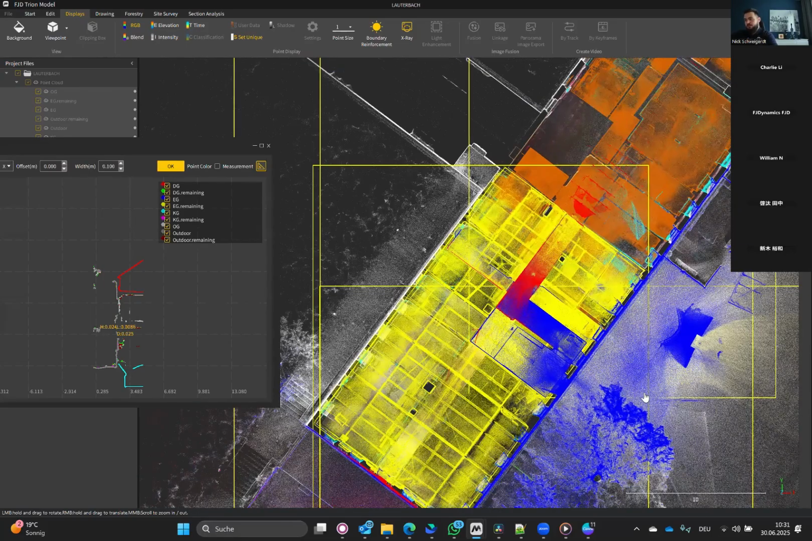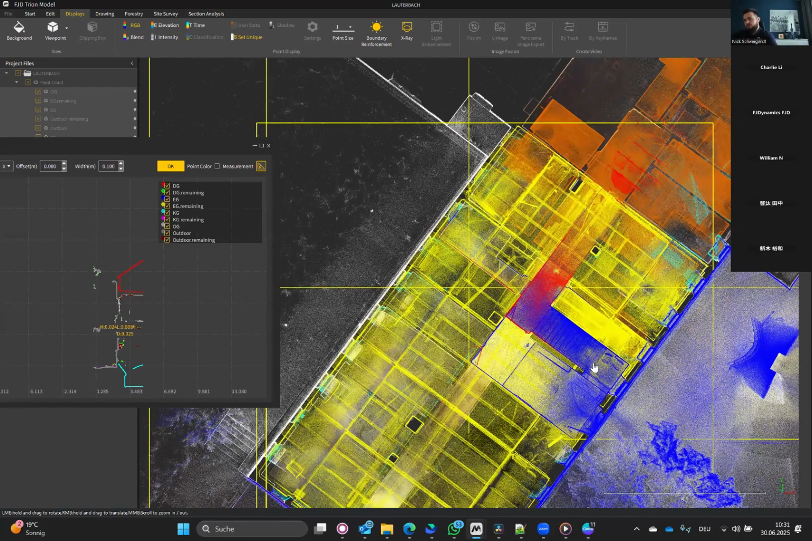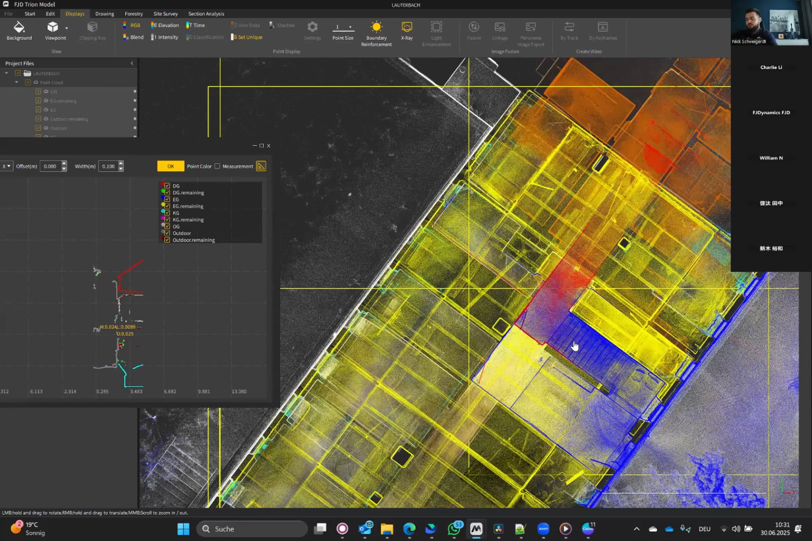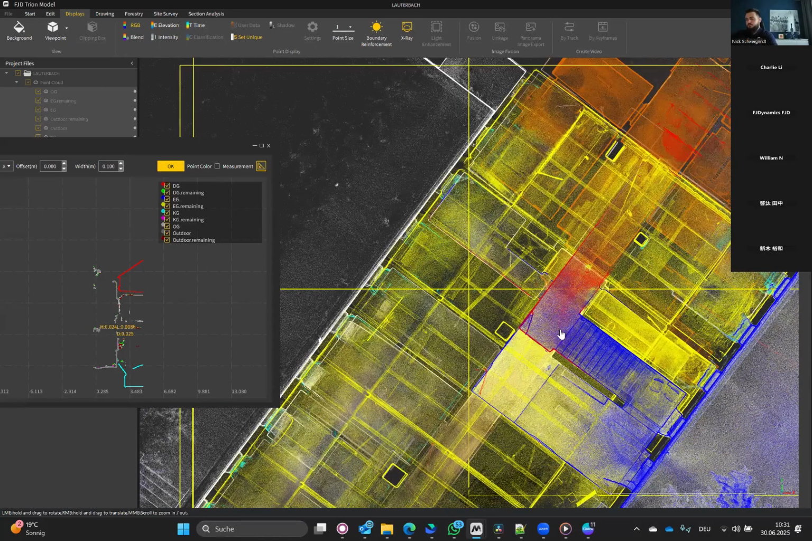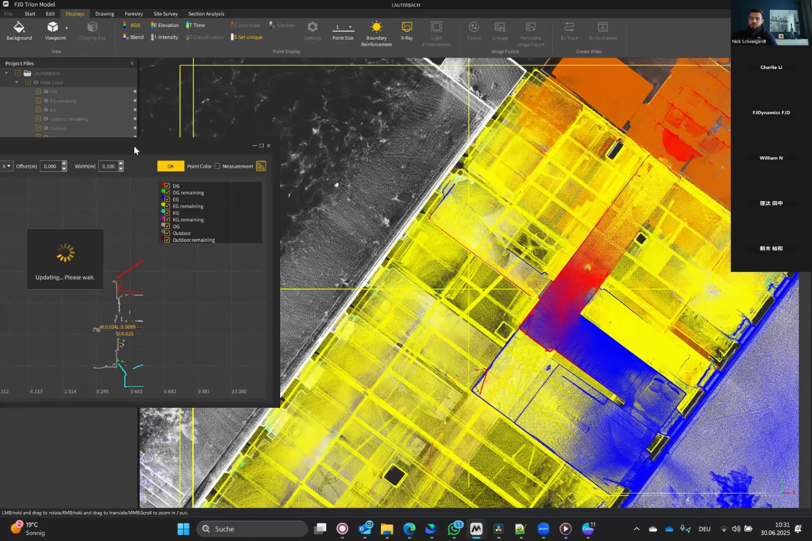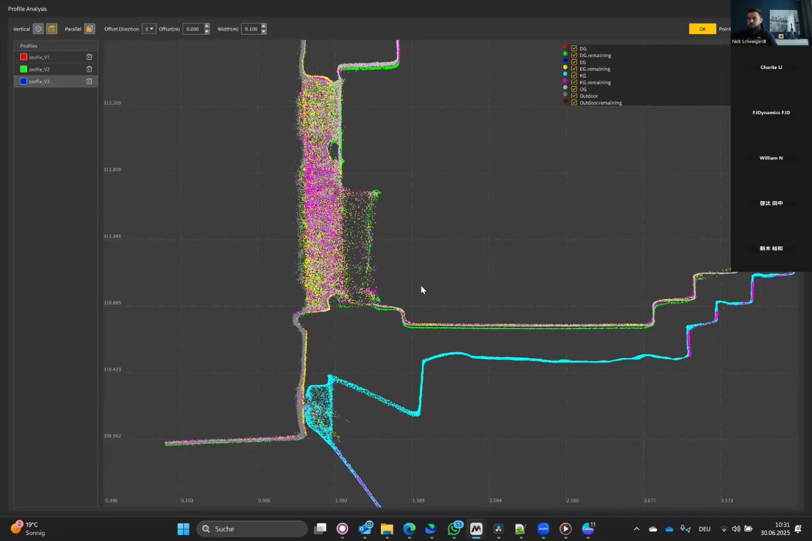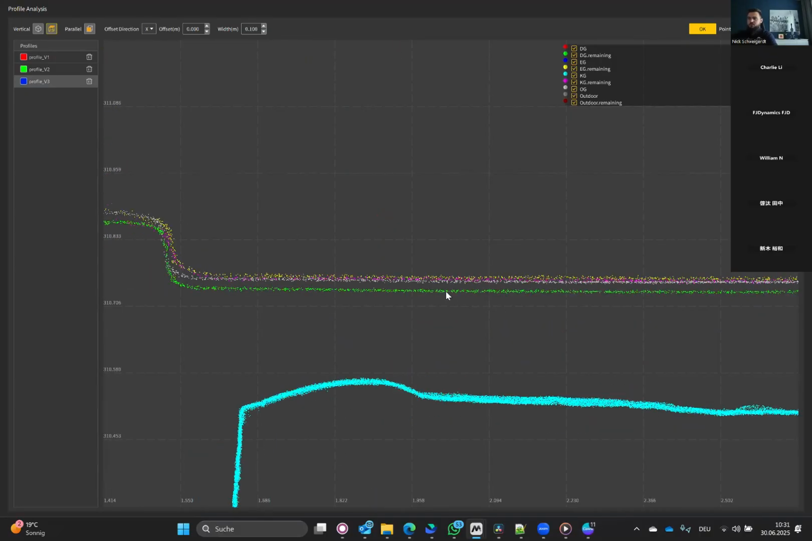Maybe let's do another final section through the staircase, because this is one of the challenging environments for SLAM. Let's go like this. Maybe we can see more misalignment in this section. You could expect it, and let's check. Let's go full screen. Yeah, so you have a bigger misalignment here.